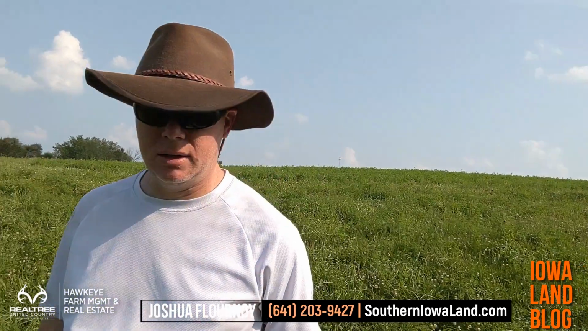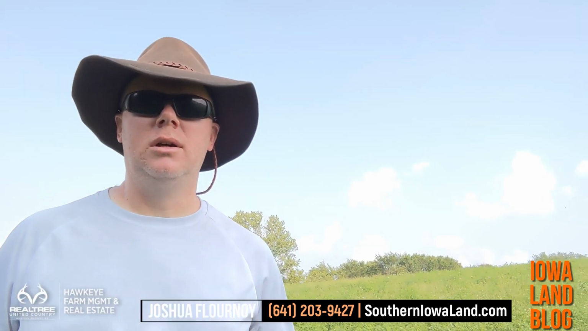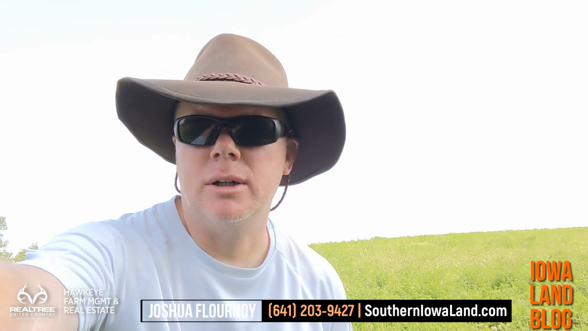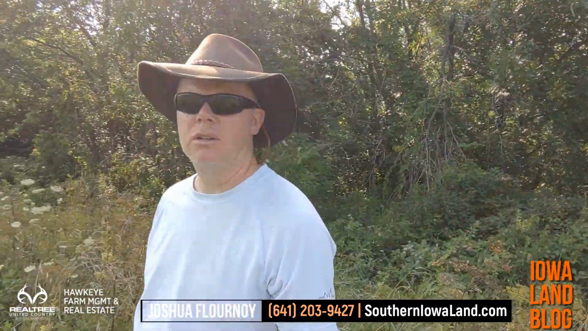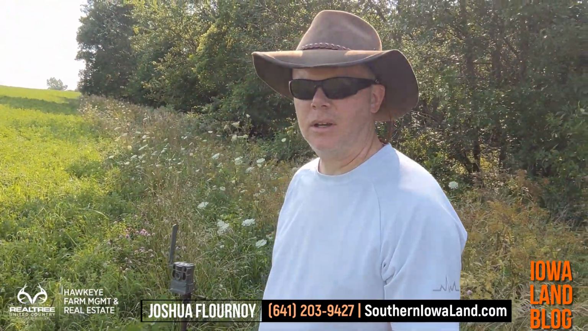So that's pretty good intelligence there from the farmer about maybe a good location to put the camera. So I'm going to be looking for that spot here. Well, I didn't find one particular trail coming out to this alfalfa, but there's quite a few trails coming through a grassy area right here on the edge of the alfalfa. So I decided to put the camera right there.